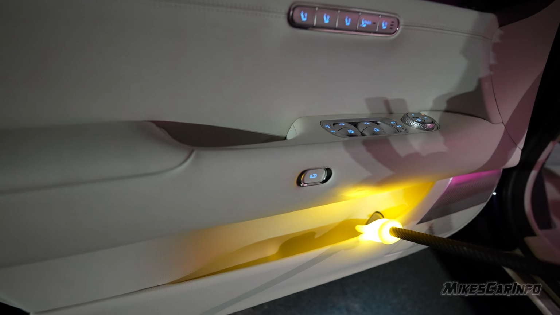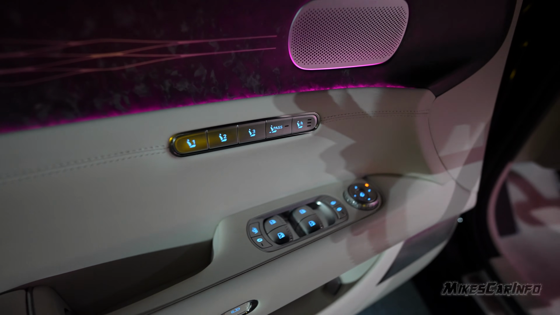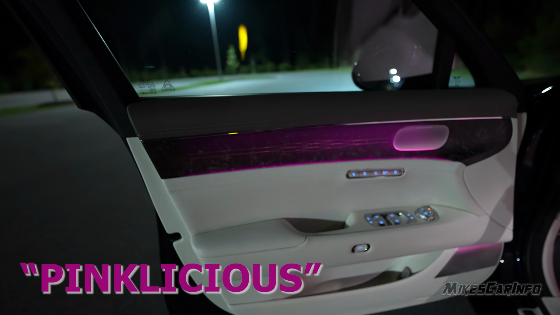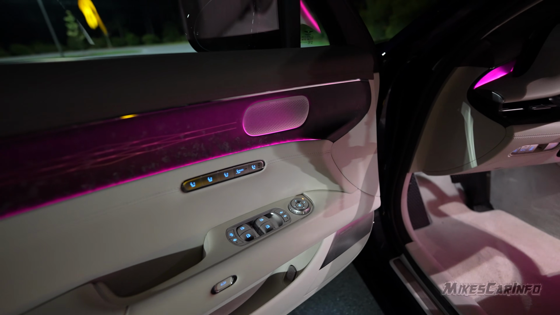And it has backlit buttons here. Once again, the pockets are dark here, but you have a lot of backlit illuminated buttons here, all those, and the nice hot pink. I got it set to hot pink. You can change the colors. The mood lighting there, really nice.